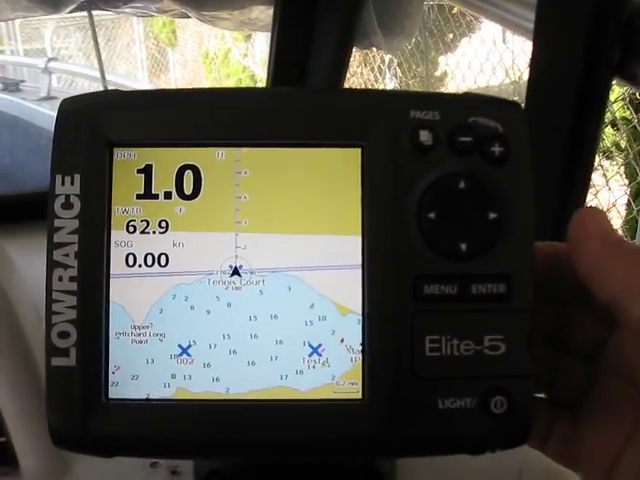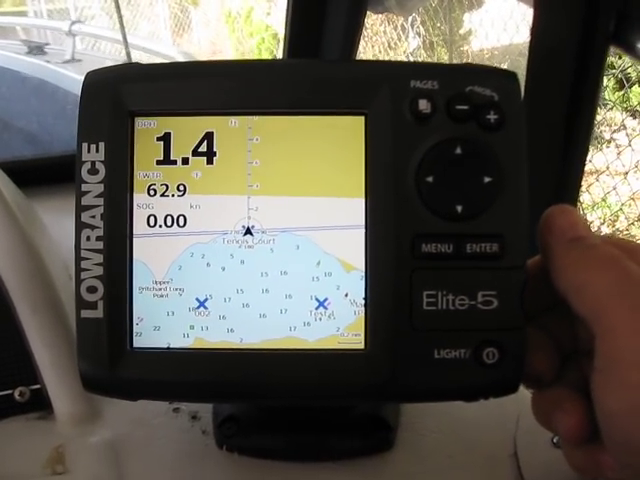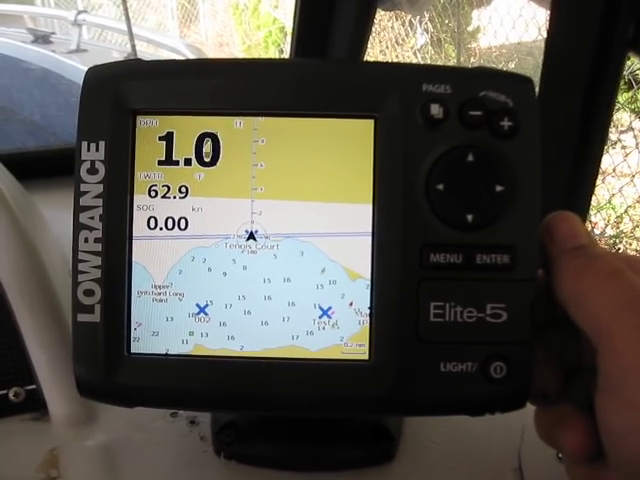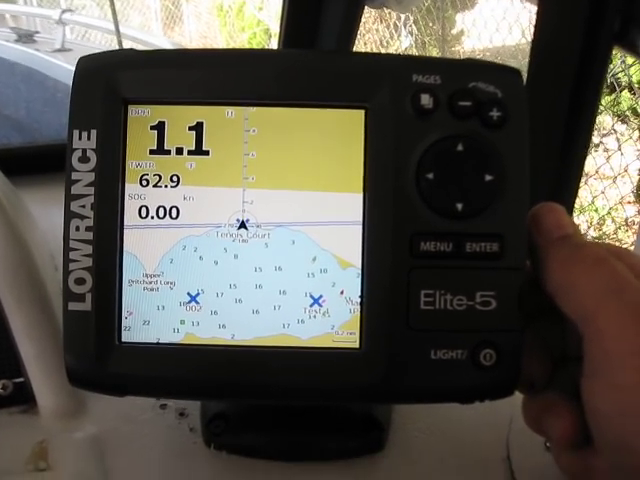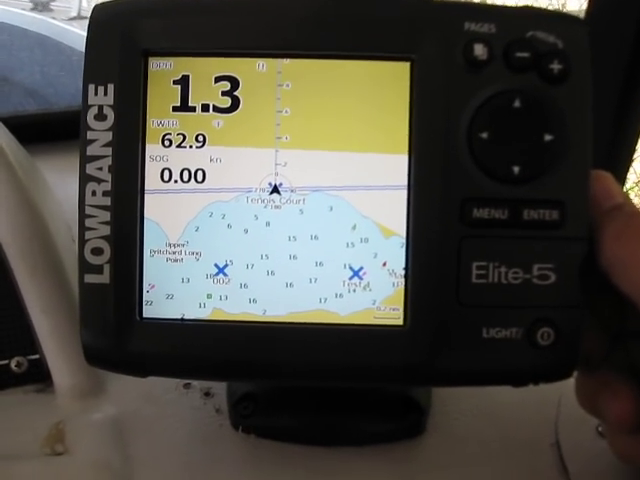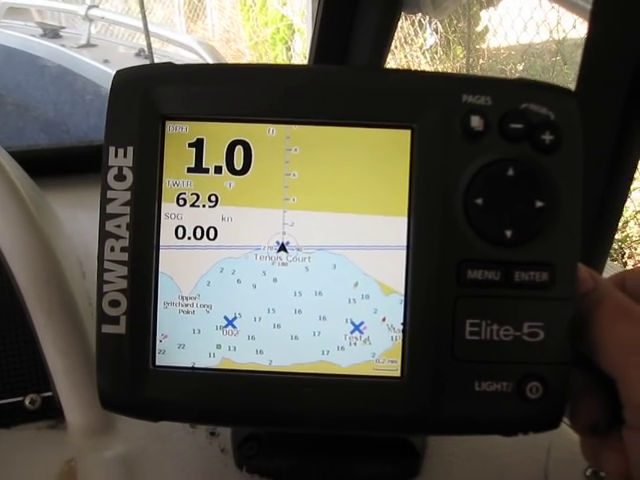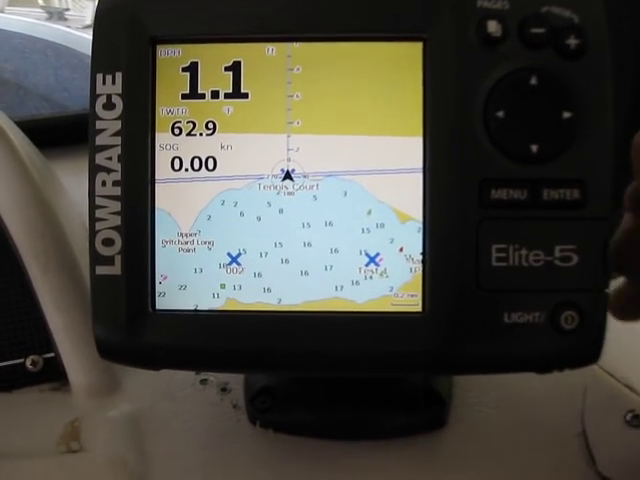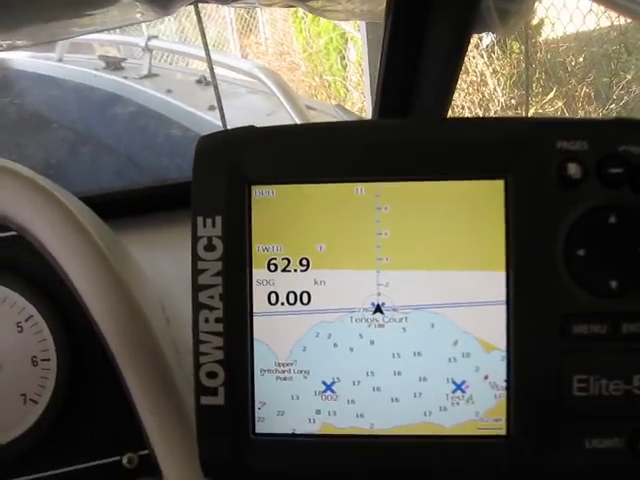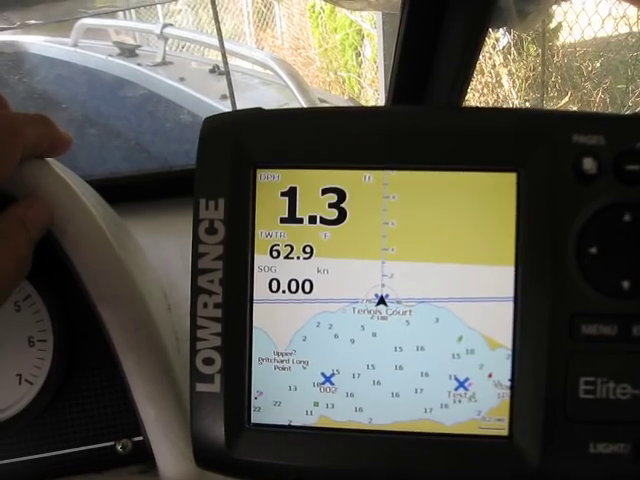This is a short little video on the Lowrance Elite 5. My brother purchased this a few months ago. He said he paid $500 for the blooming thing. And he thought he was getting the DSI, which is the down scope sonar. This is just the Elite 5, which only has, I think it's 83 to 200 kilohertz sonar on it.